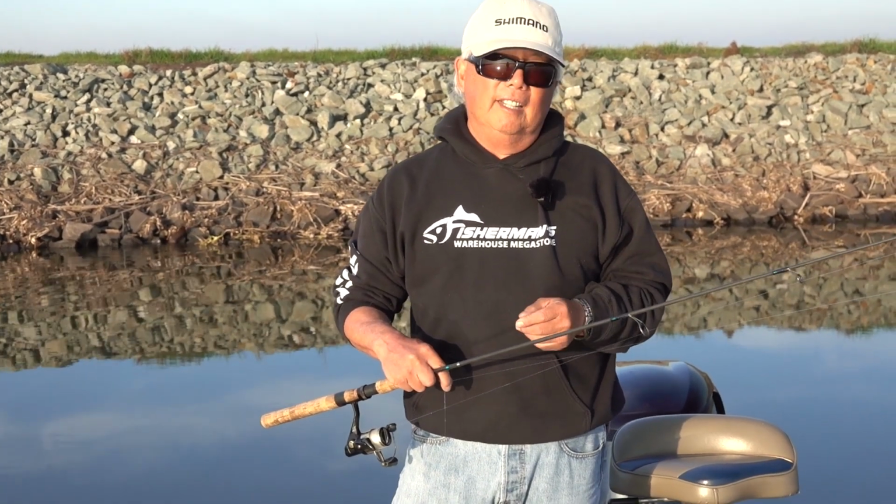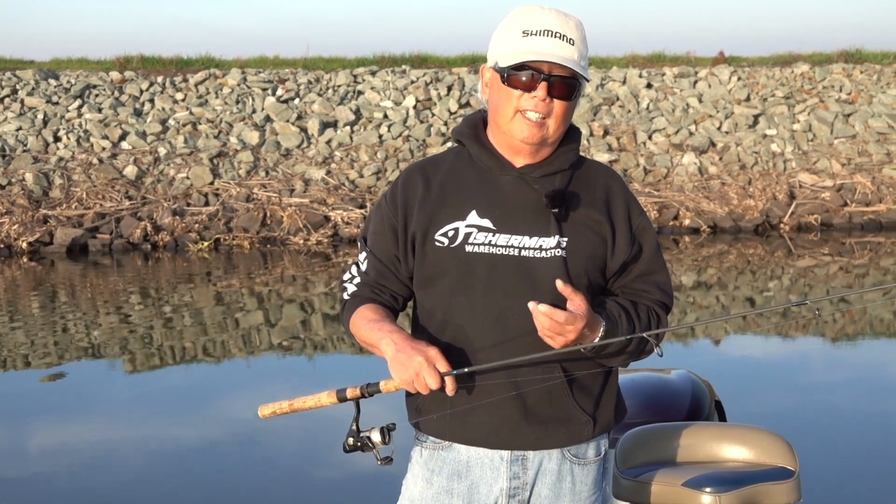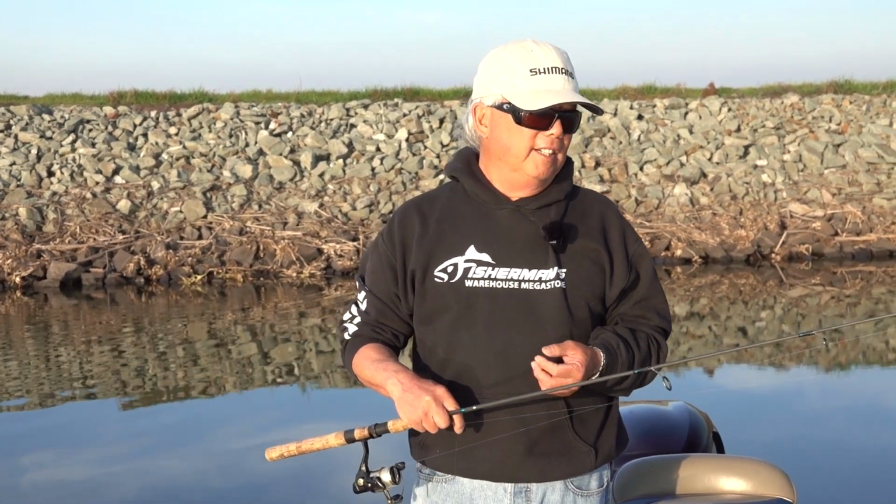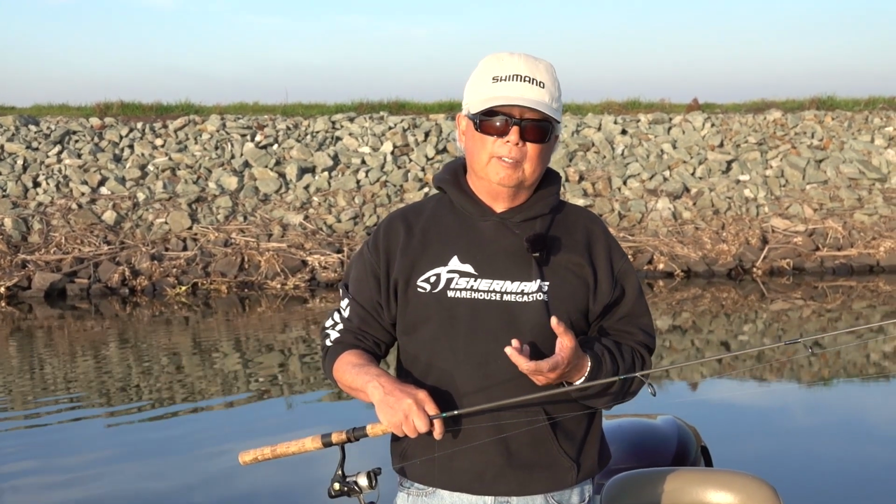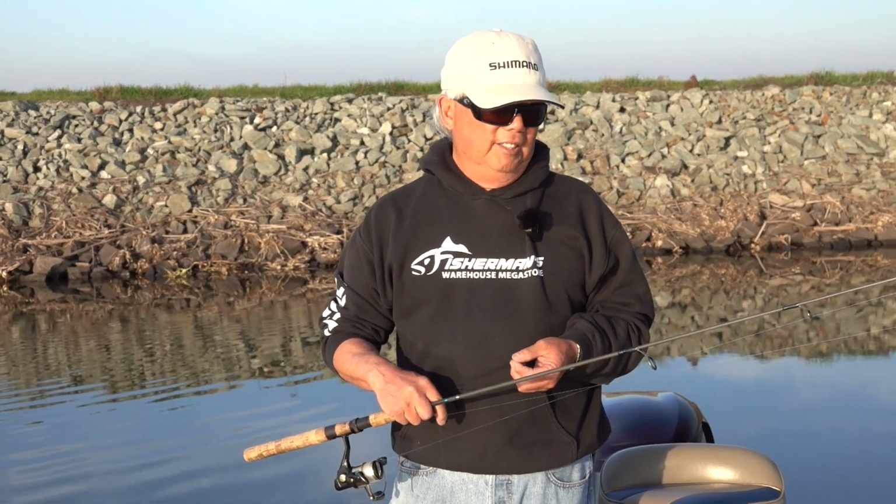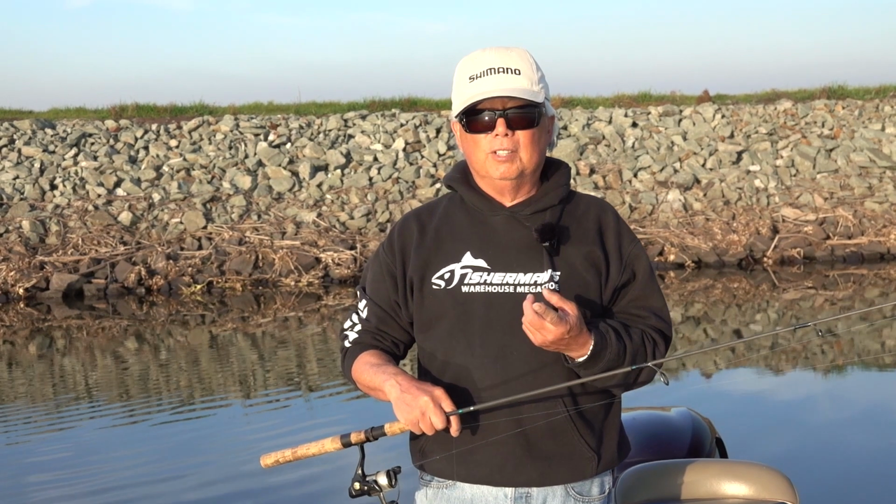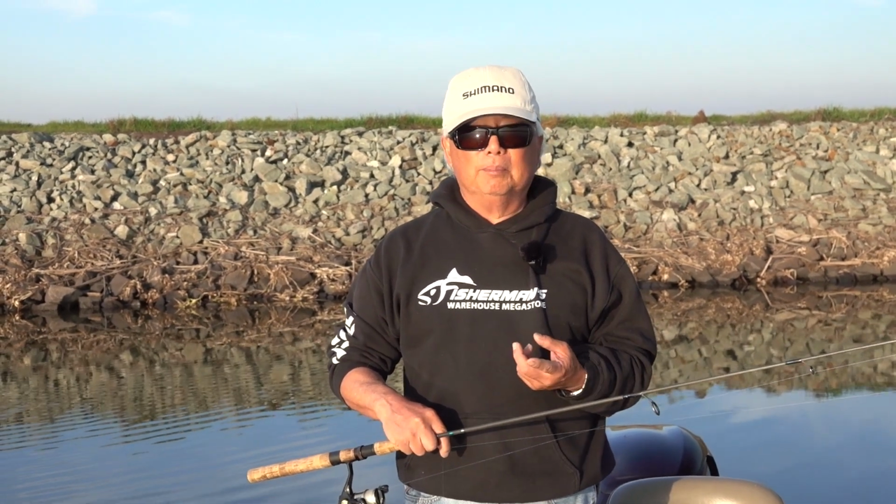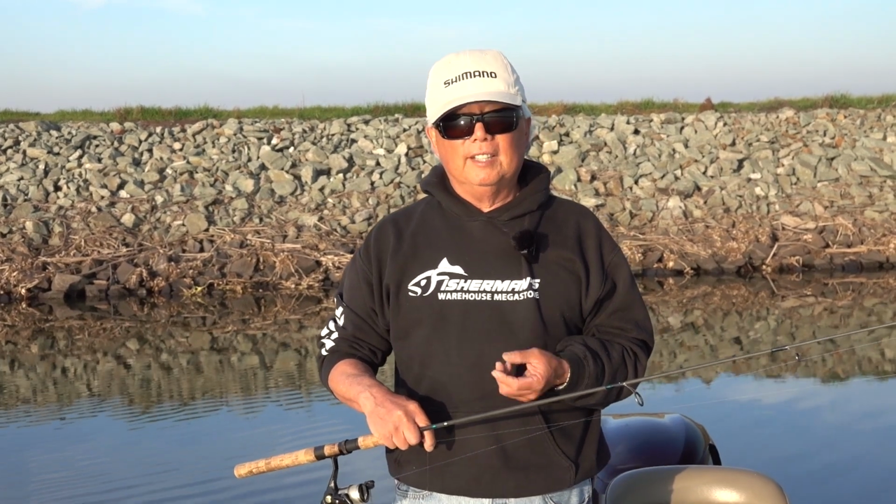slower. And fluorocarbon is a line for where the water is gin clear, like in a lake. If I can see 20 feet down, then I'll use the fluorocarbon coated stuff. So fluorocarbon is a line that the fish cannot see. So basically, I use a monofilament to slow the drop down. It stretches so it doesn't pull out of the fish's mouth. Fluorocarbon, if I'm in a little cleaner water, then I'll use it, and it also sinks faster.